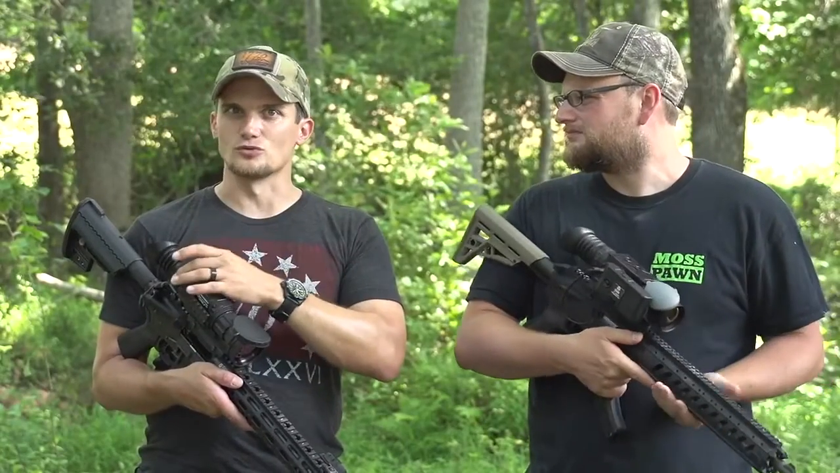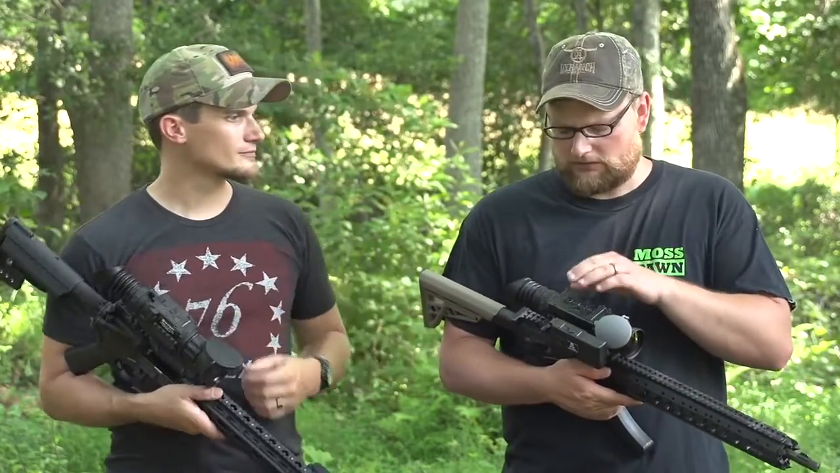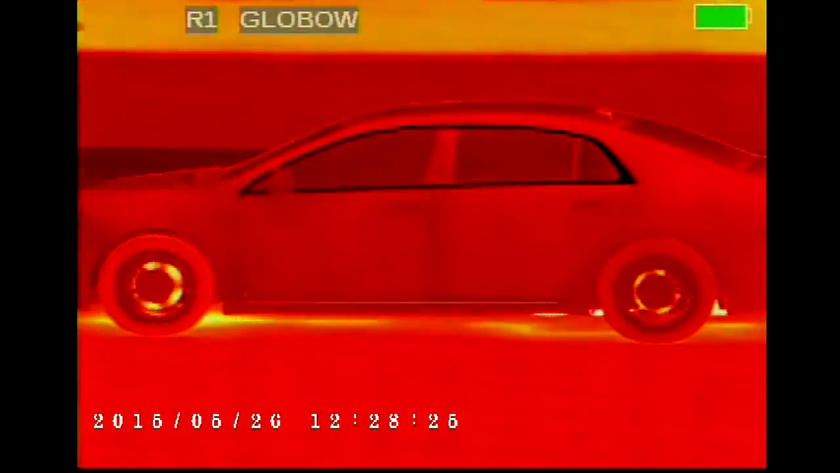So this is a digital scope. It's not like you're just looking through a regular optic. Yeah, well, basically when you look through this optic, you're seeing a digital representation of what this optic is processing and seeing. It's basically playing it back on a little mini TV, and you're looking at what it is processing and interpreting for you, for the human eye. So it's taking what you can't see and turning it into something you can see.